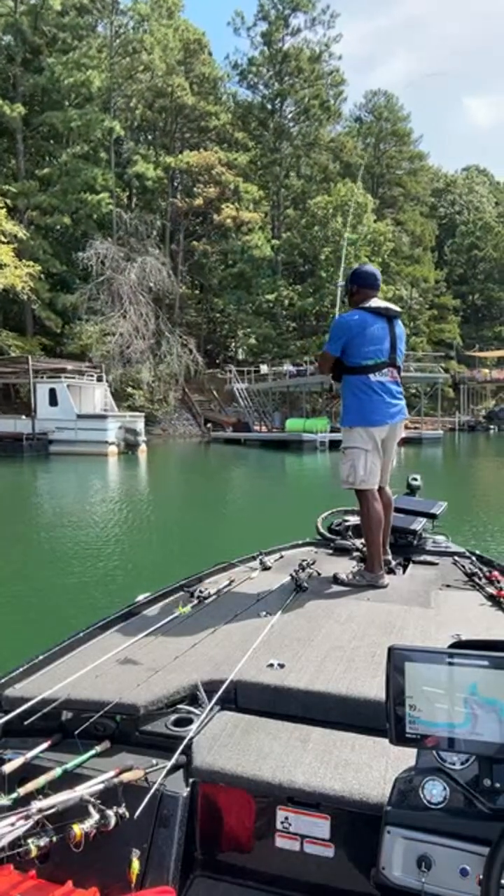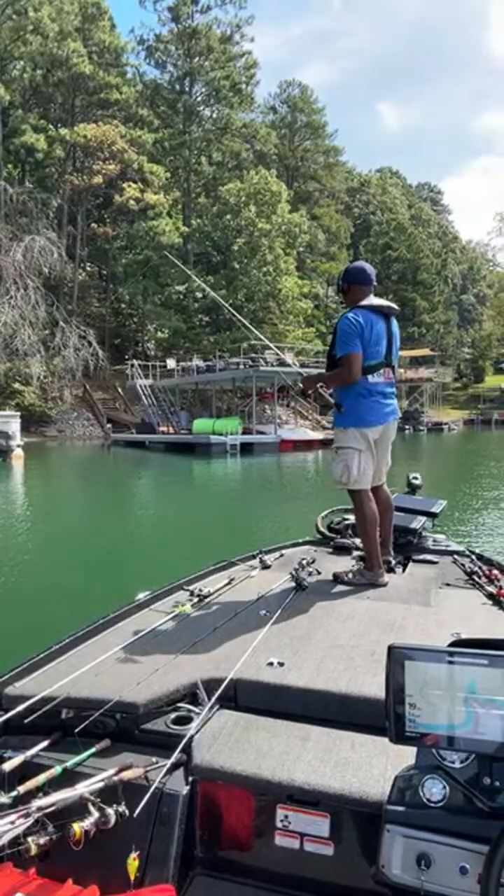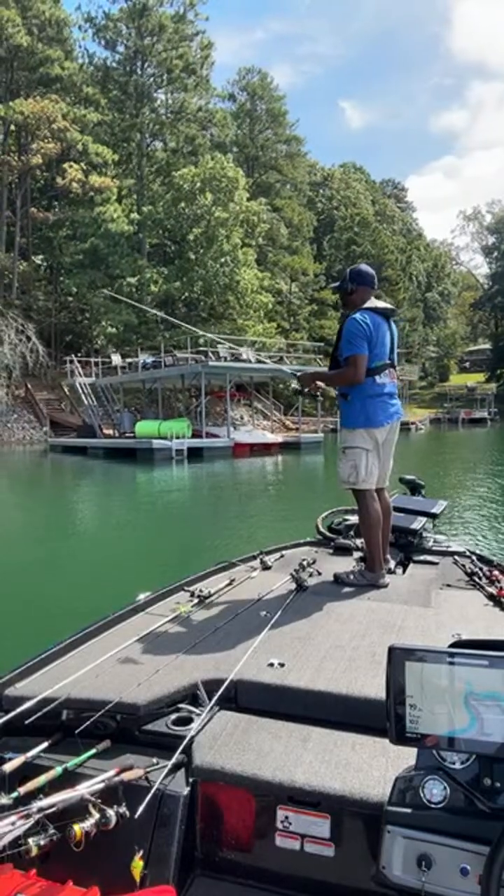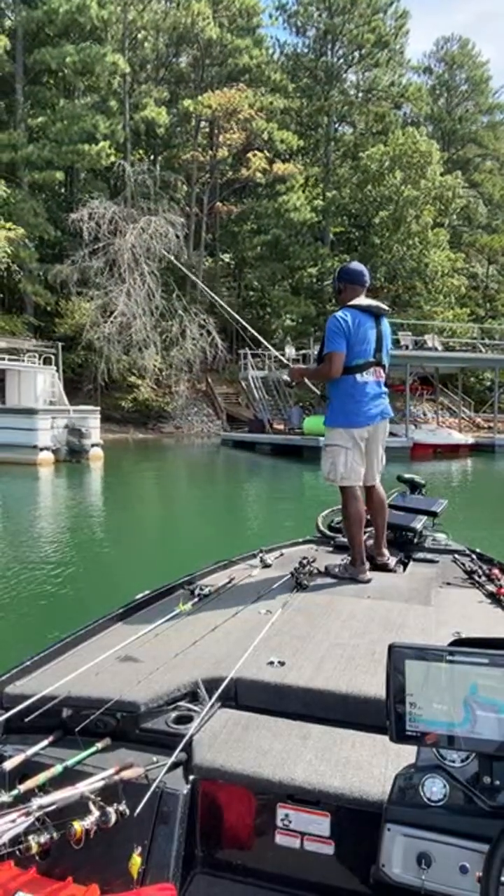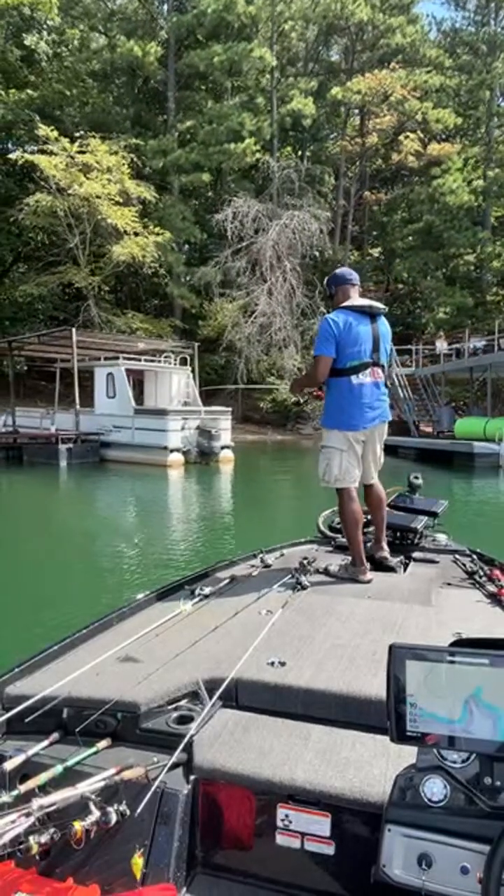All right, that dock over here is pretty much the same, just a little too shallow, but I'll put something right there, right next to the dark spot. Maybe a fish will come from under there and take a bite. All right, nothing over there. Let's hit this dock right in front of me.